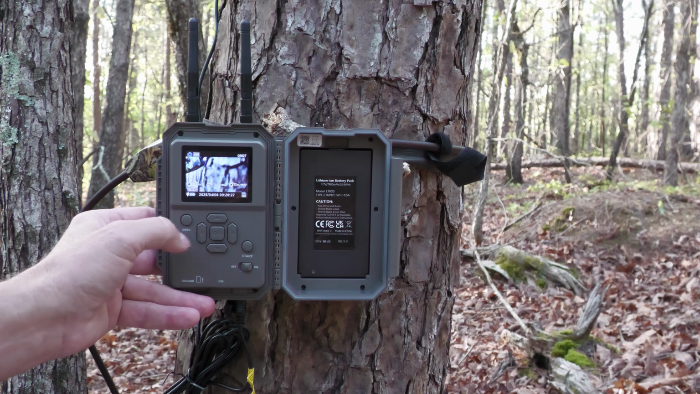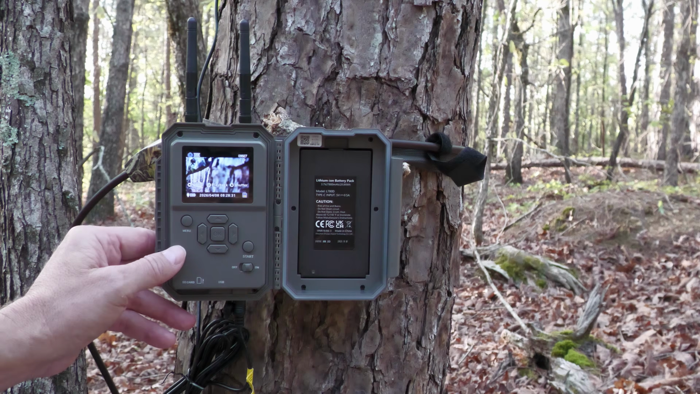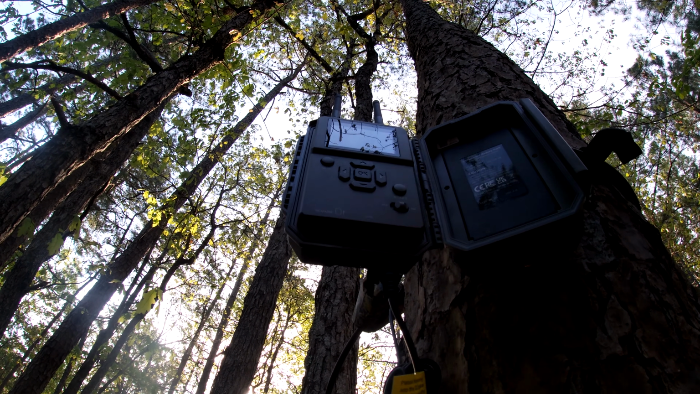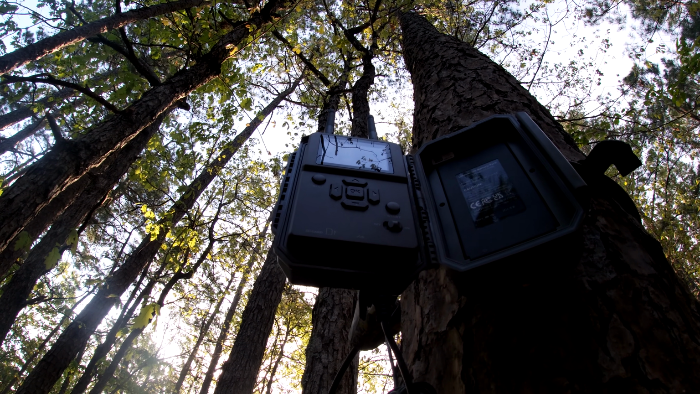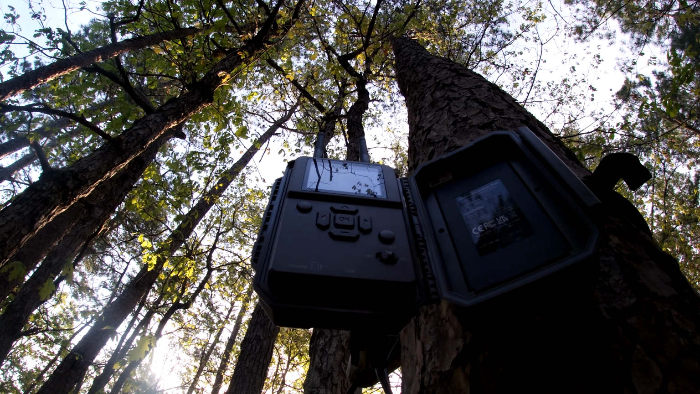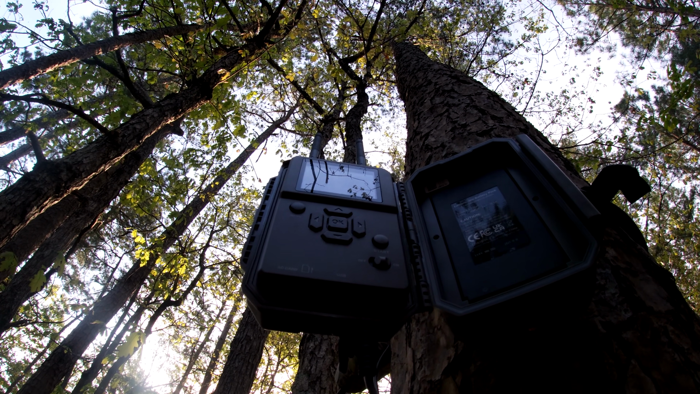You can view your footage on here and change your camera settings directly on the camera itself, but I'll go over the settings later in the app. So right here, it has a full-size SD card slot that will support up to 512 gigabytes. It's not included and it must be purchased separately. If you don't have an SD card reader, right next to it over here is a USB Type-C receptacle, so you can transfer your footage directly to a PC using the included cable.